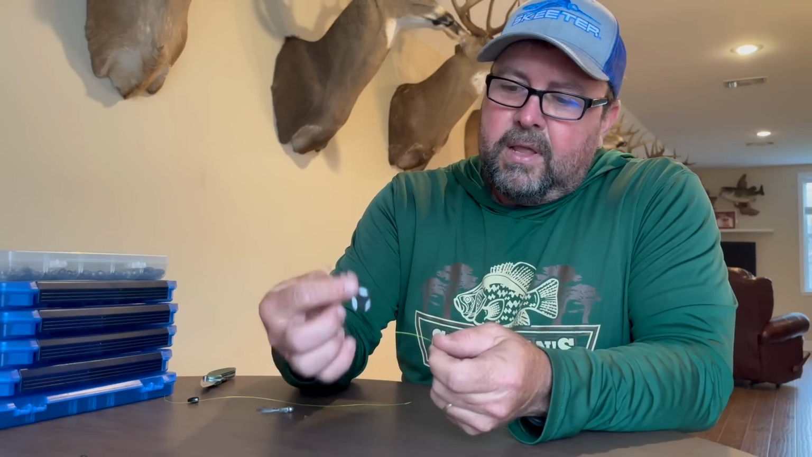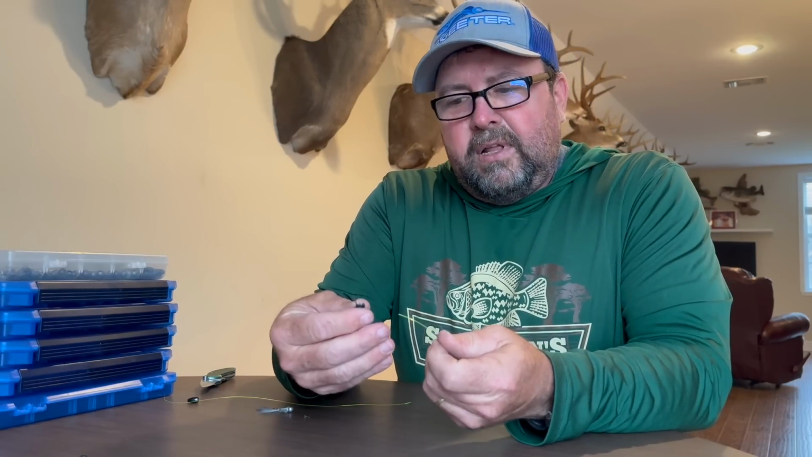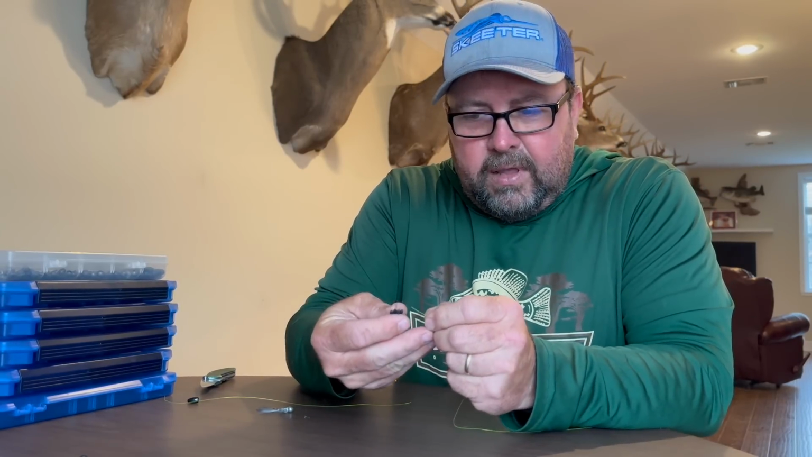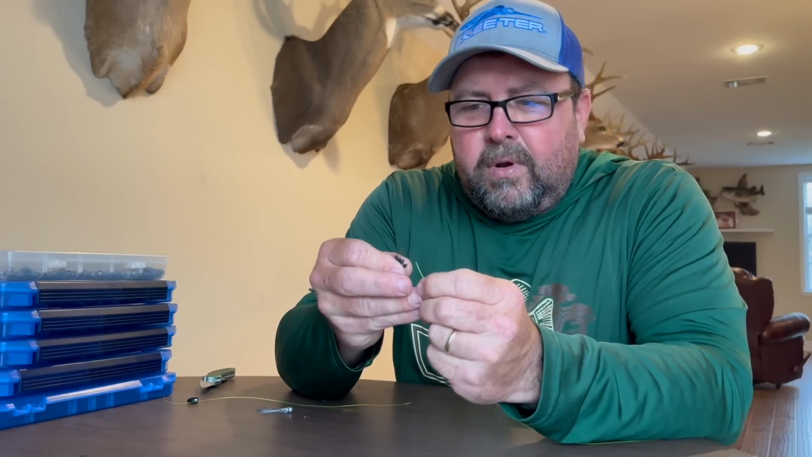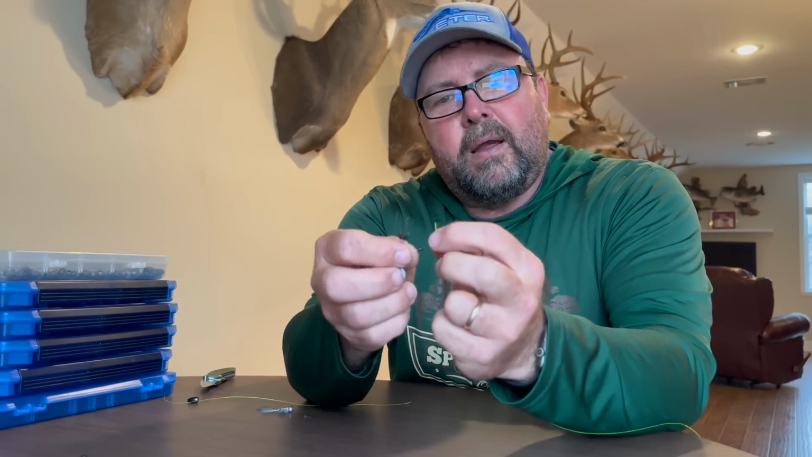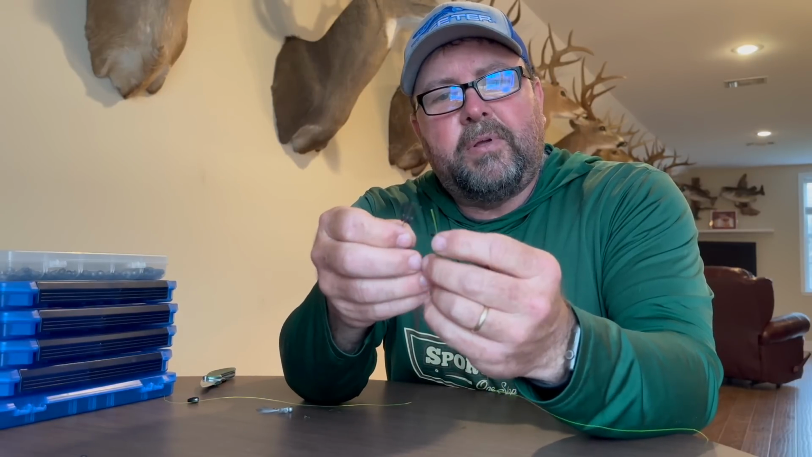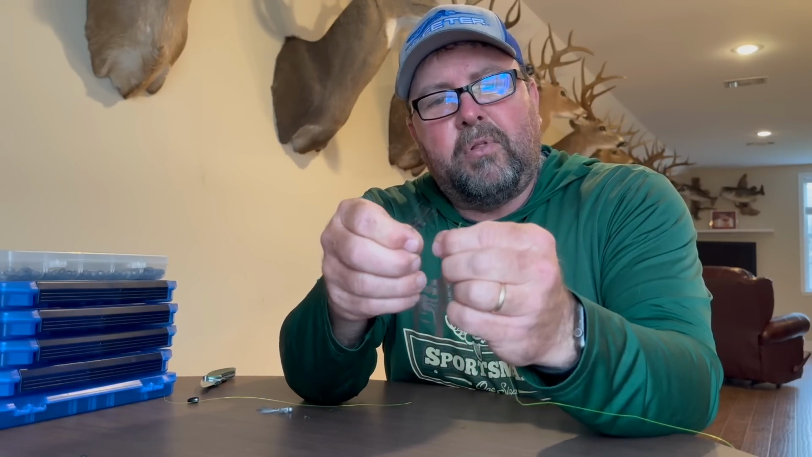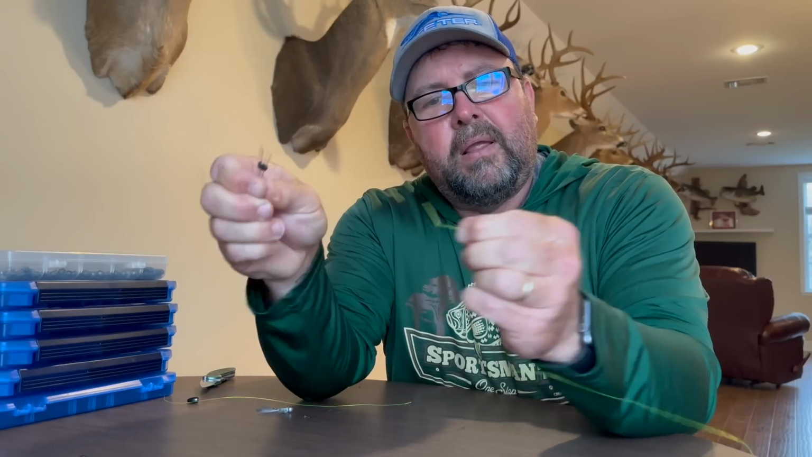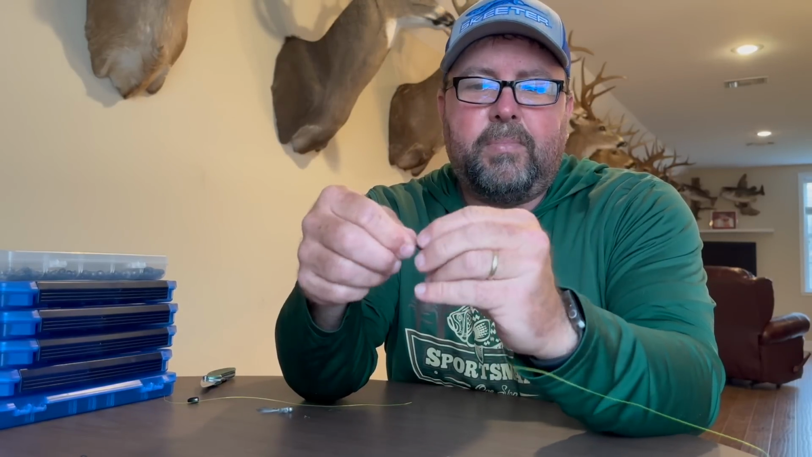So here's these bobber stoppers. I get them at Sportsman's One Stop or Country Village. You can get either place there, whatever's most convenient to you. All right, I put these bobber stoppers on the line. You just put the line through the end of the wire and then pull the bobber stopper onto the line like that. So that's number one. Put that on first.